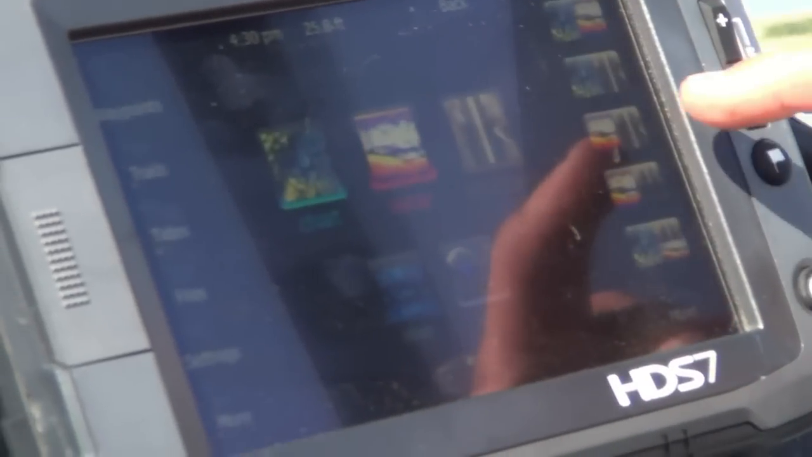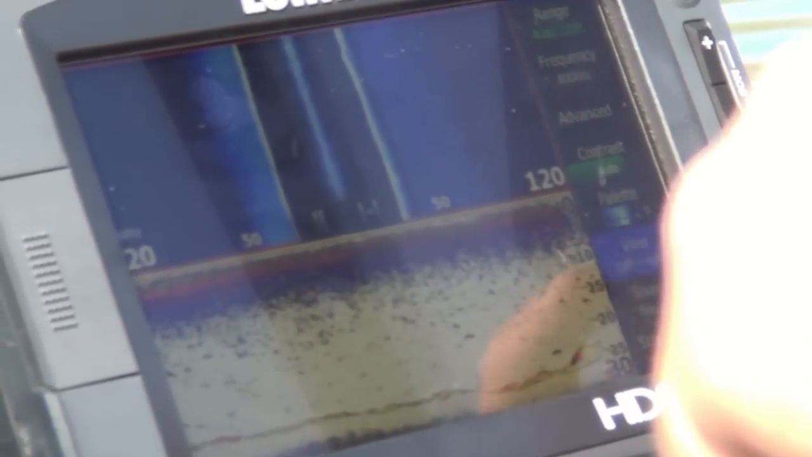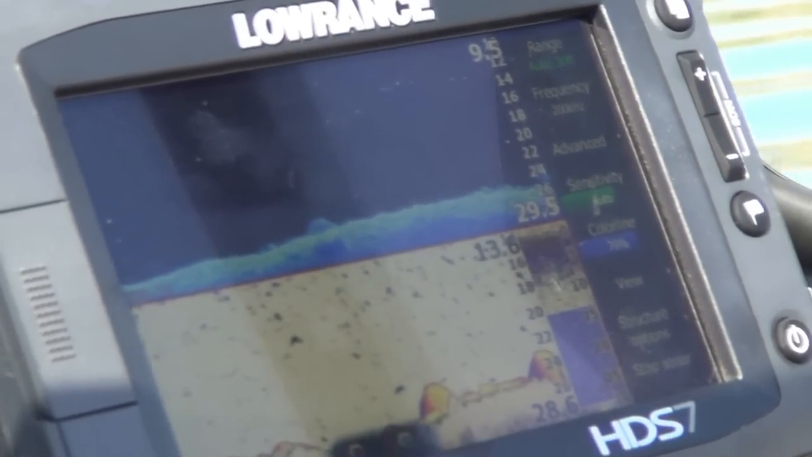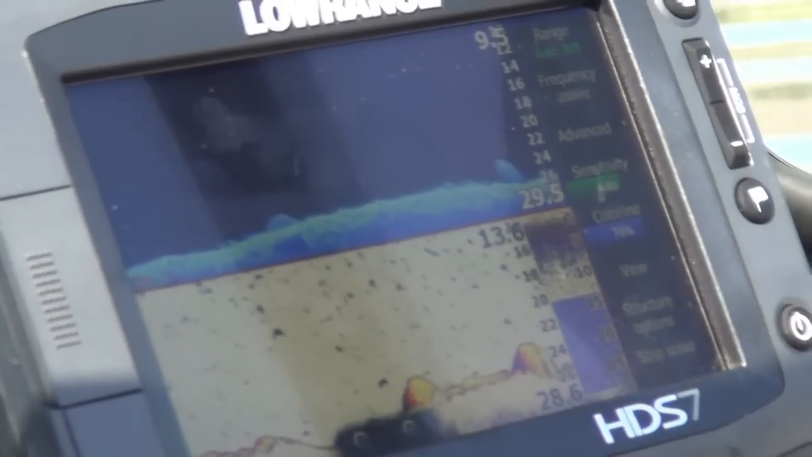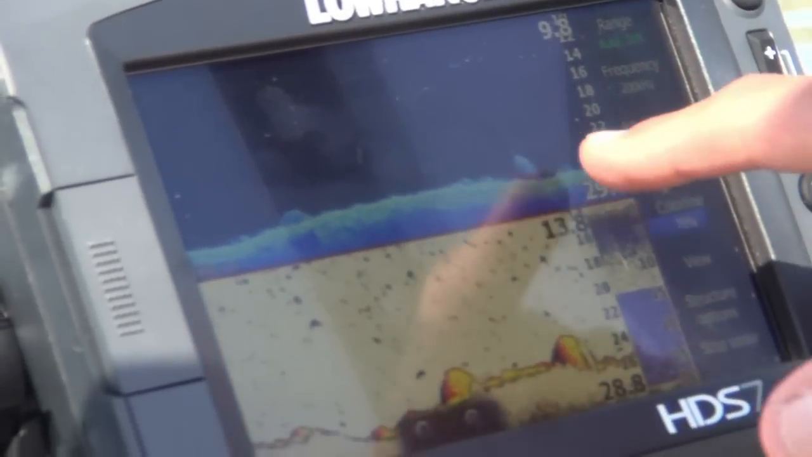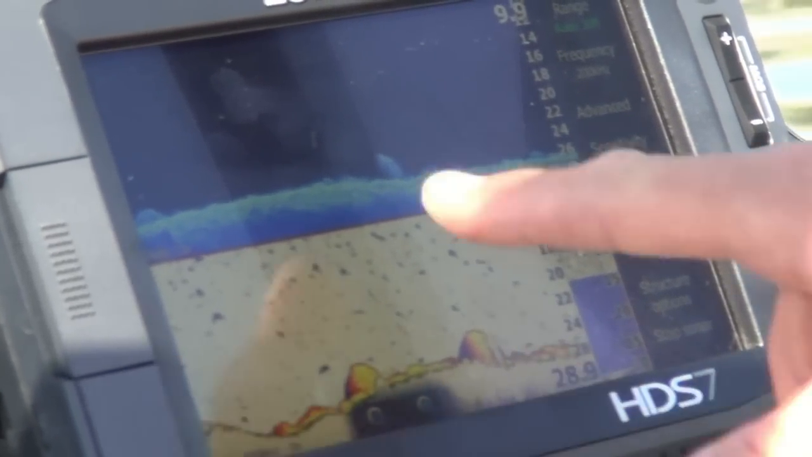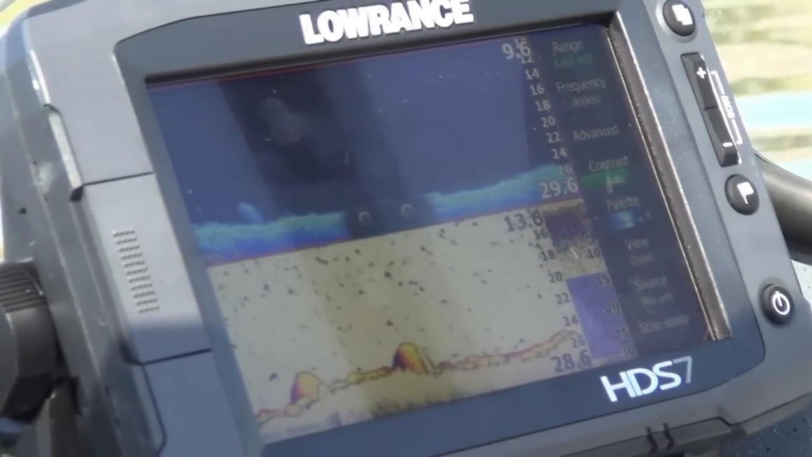We're going to go back to that split screen page. Just that easy. What I did was I've got my down scan imaging, and we can clearly see the rocks on the bottom with a 2-power zoom. This is what it looks like on our traditional sonar at 2-power zoom. You can actually see the boulders sitting on the bottom. And if we wanted to blow it up even more, we could go to a 4-power zoom.